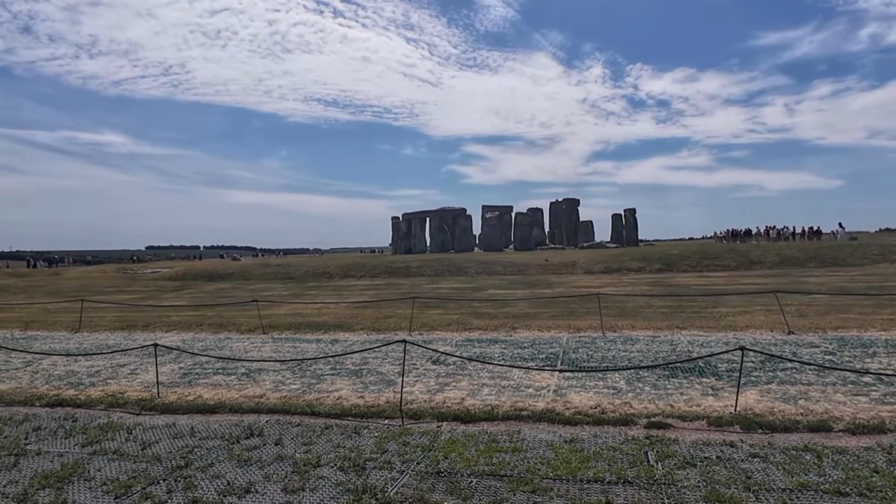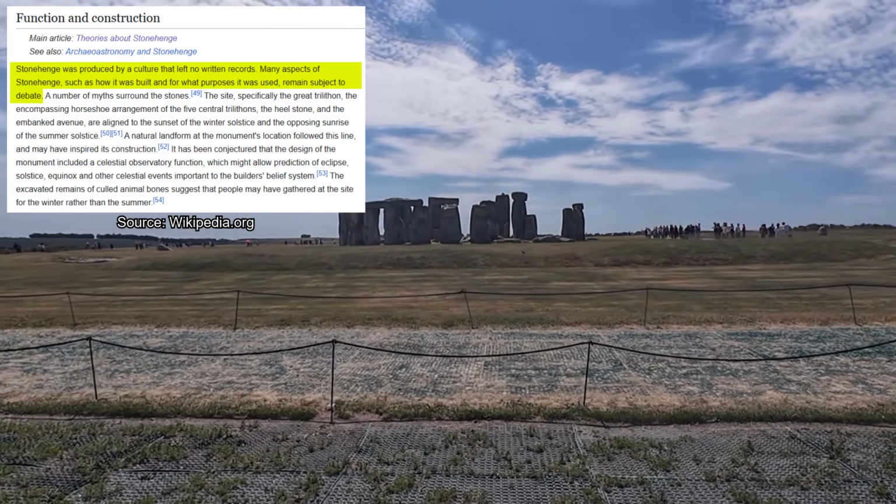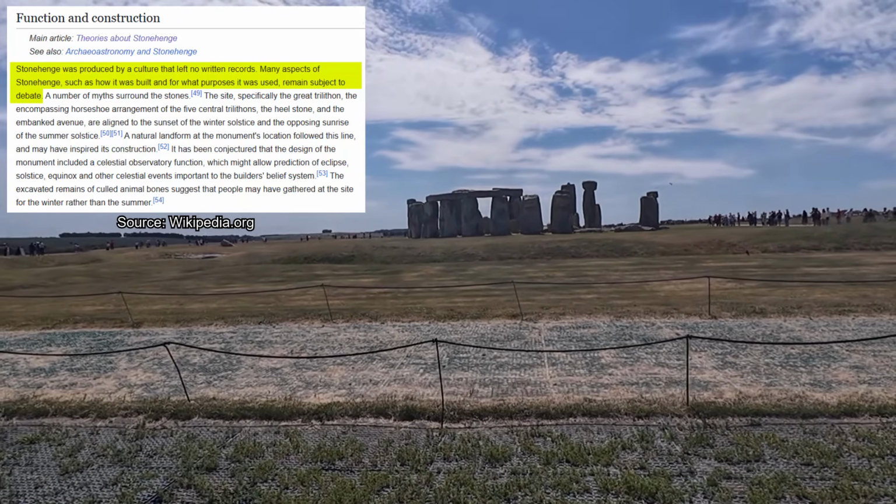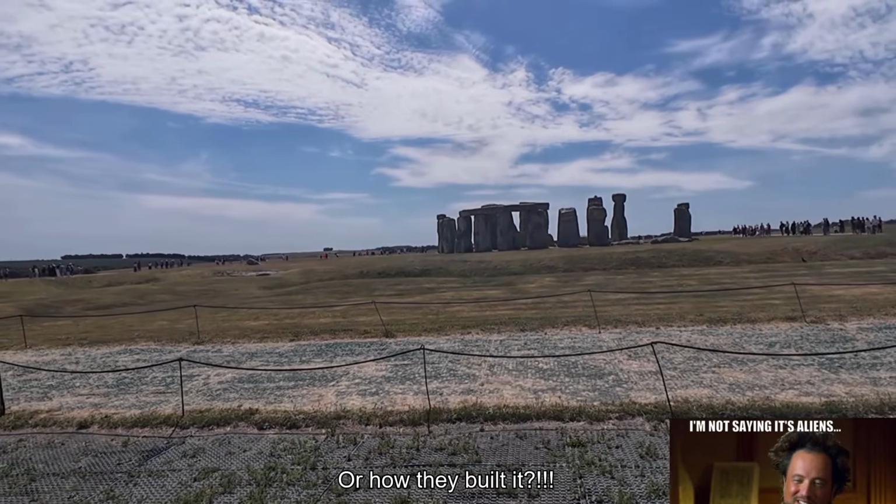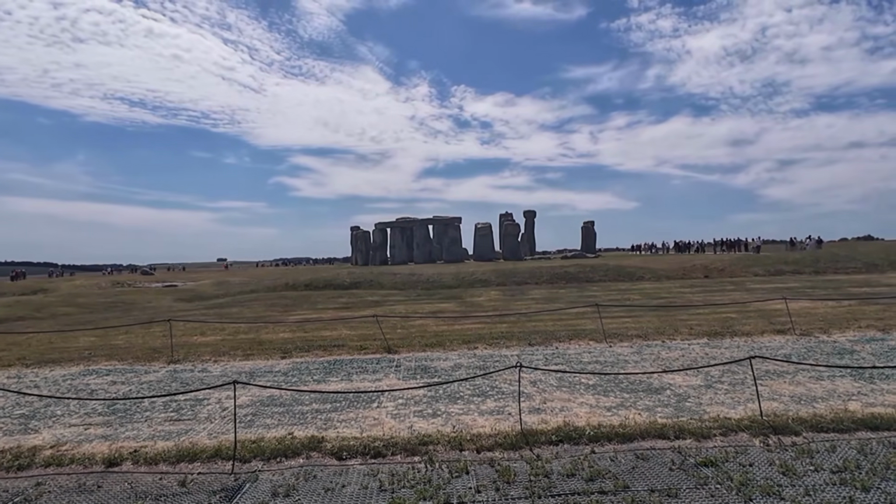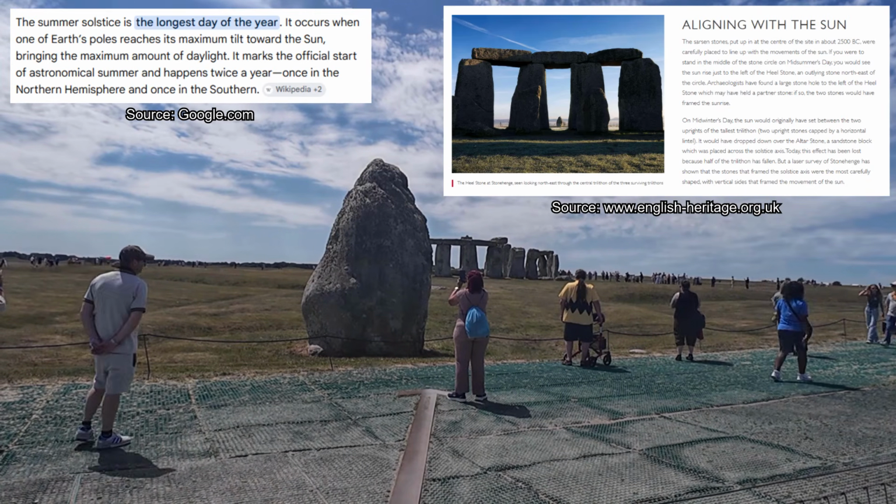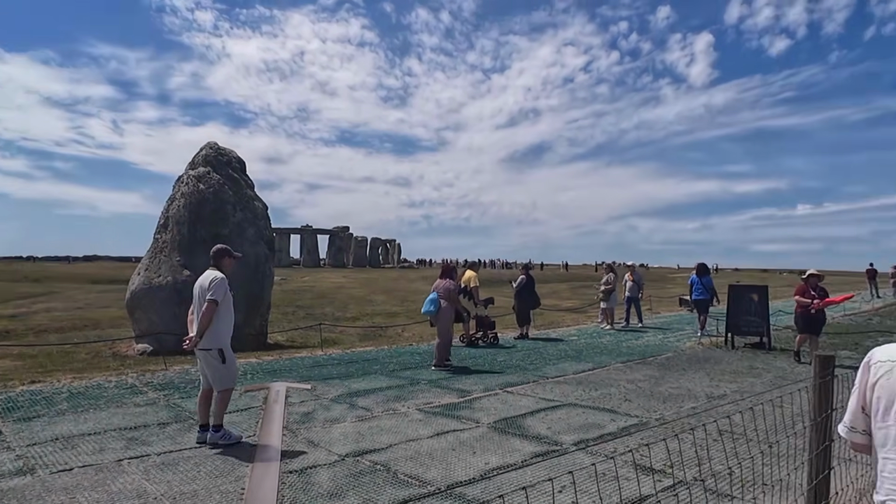And it's a site which is very much shrouded in mystery. Because this place was built by people such a long time ago, it predates any kind of writing, so there's no real information to explain why they built the site. Modern day scientists have been able to figure out at least some of it. We do know that the monument serves as a kind of astronomical calendar. It was used for measuring the summer solstice every year and also the winter solstice. But much beyond that, I don't think we know a lot.